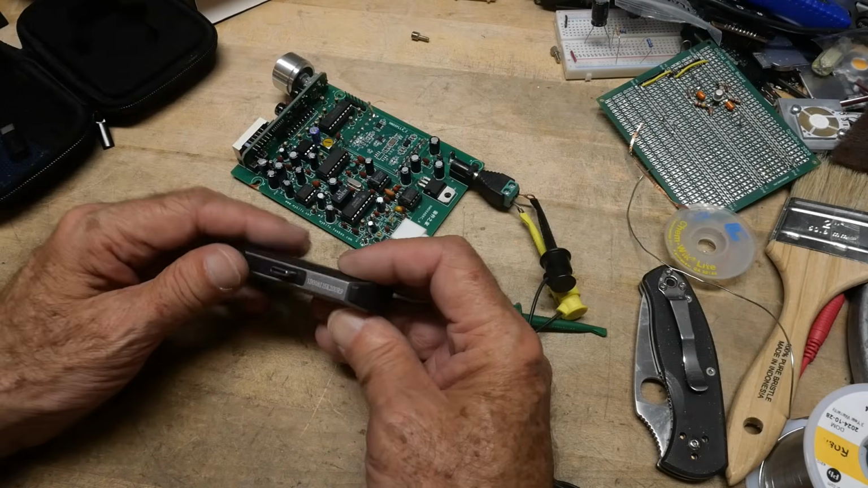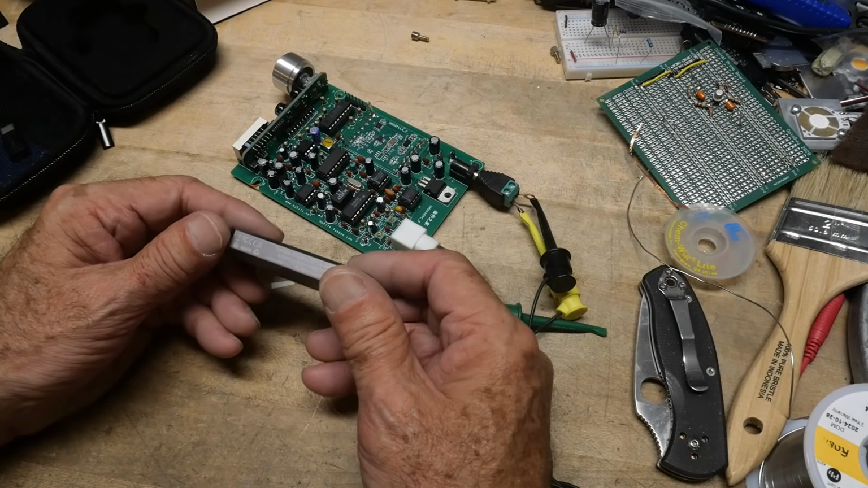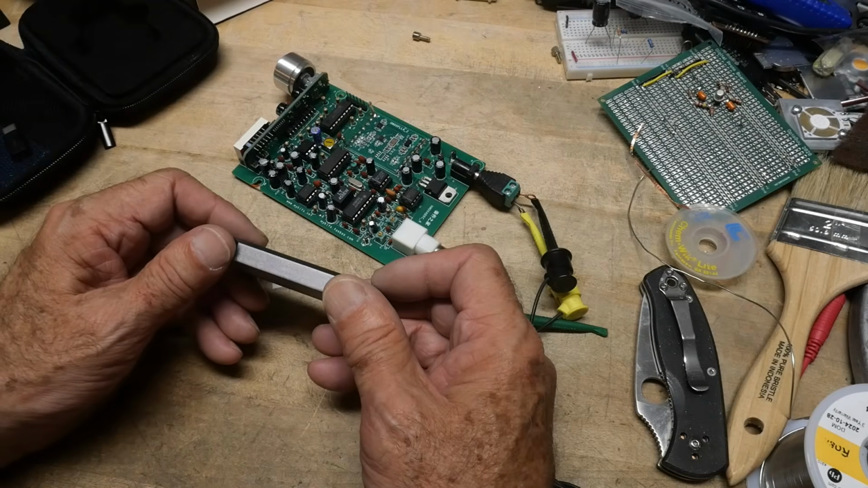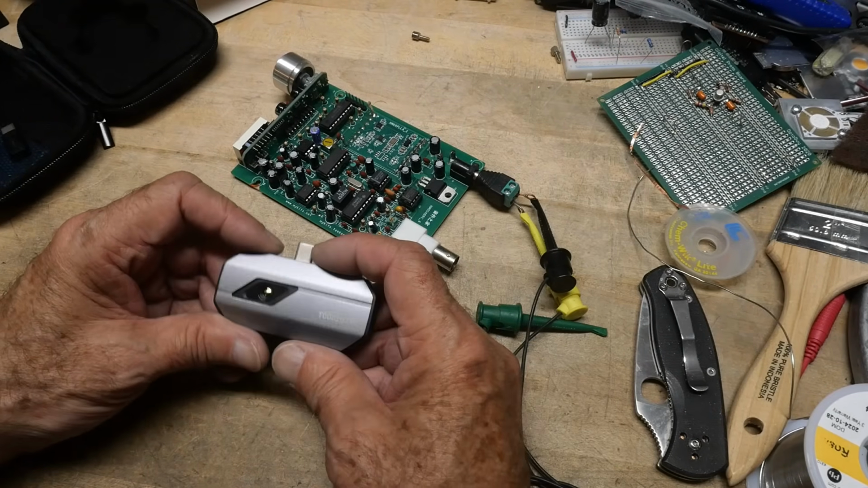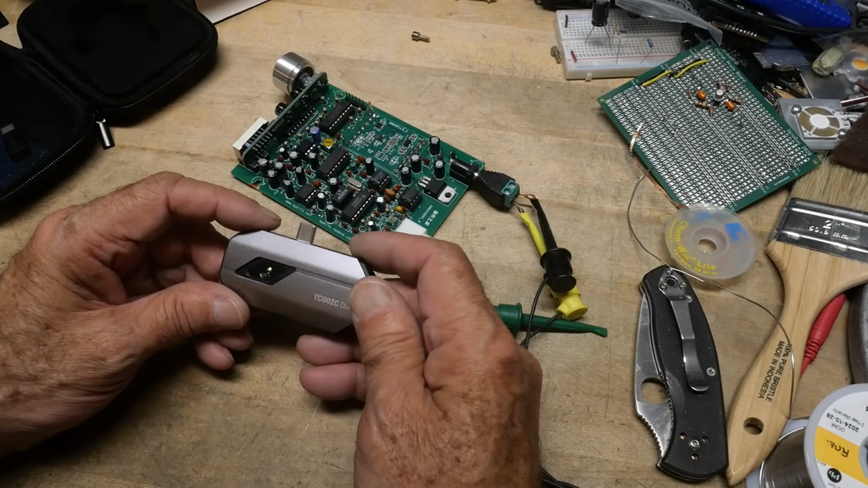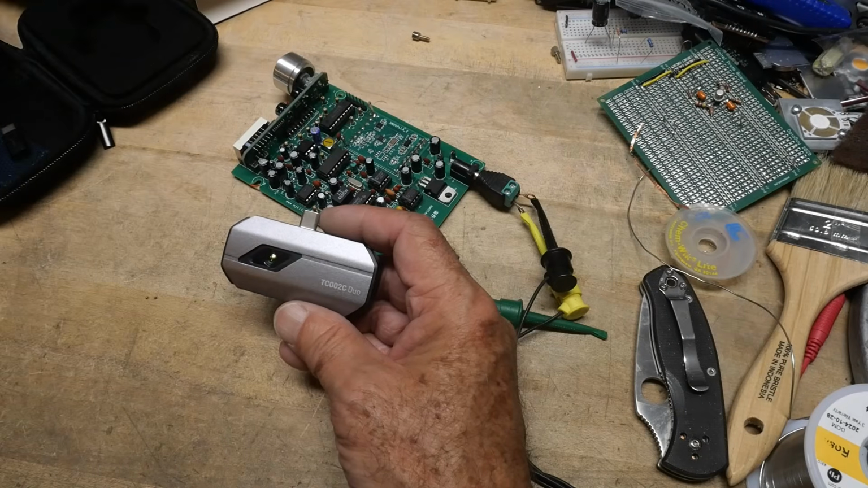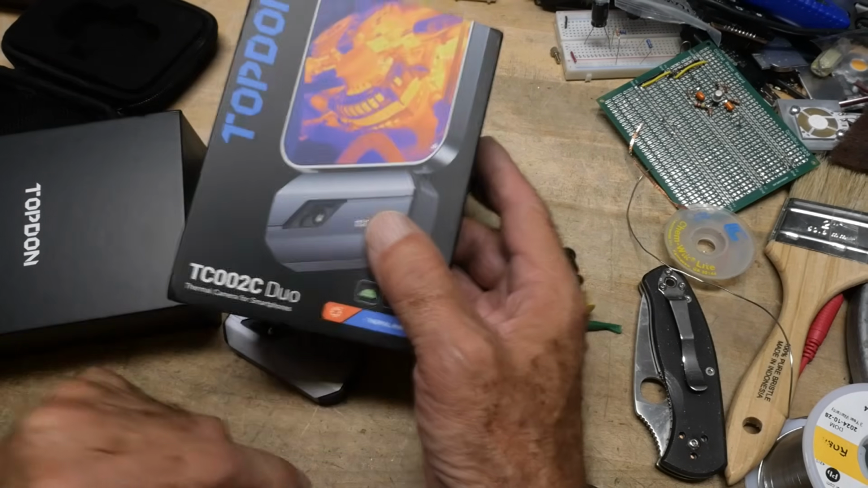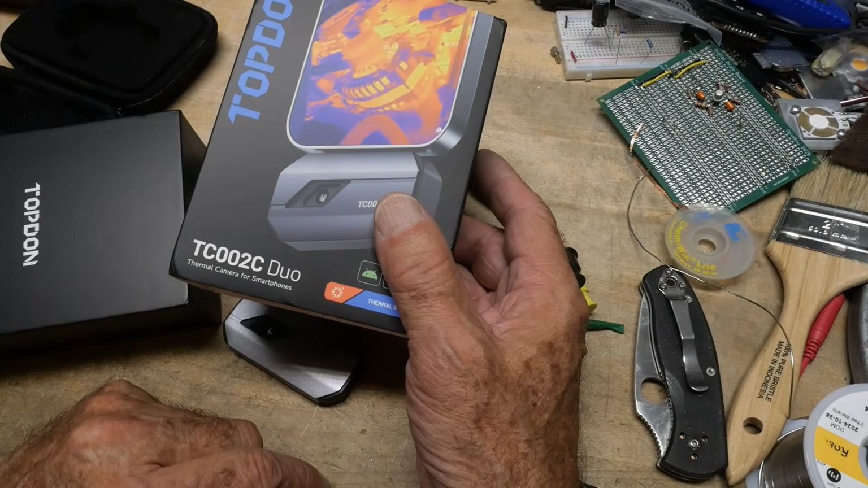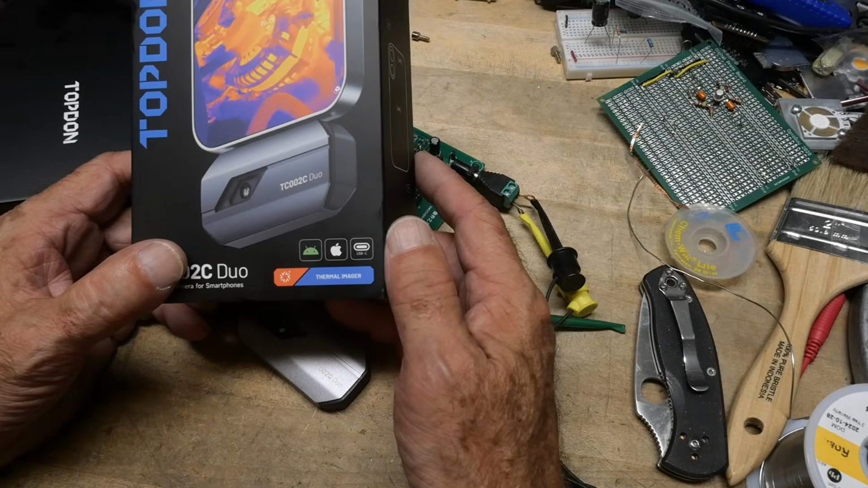And it's real easy to use. You just plug it on and it goes. So there you go. It's pretty much the same product as I reviewed before, just in the new form factor. And I think their software is a little bit better these days. But that was my review. It was the TOPDON TC002C Duo. And I should mention it works for either Android or Apple.